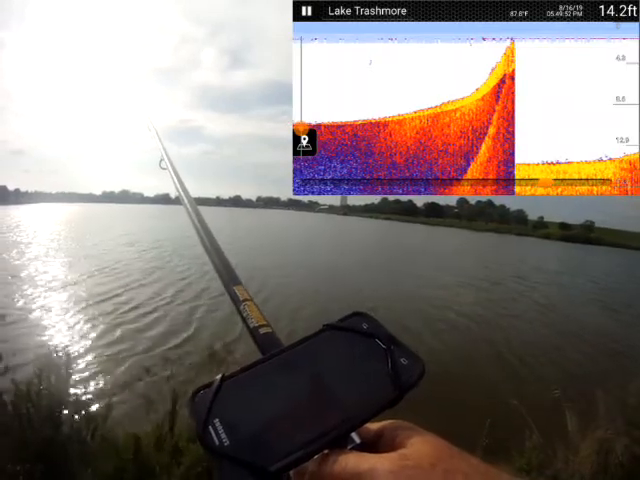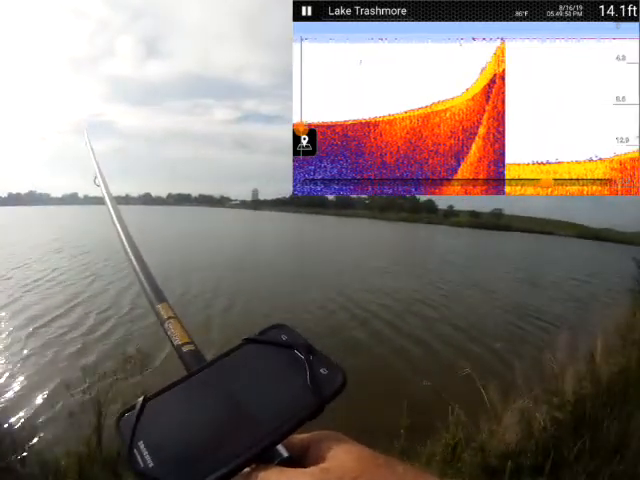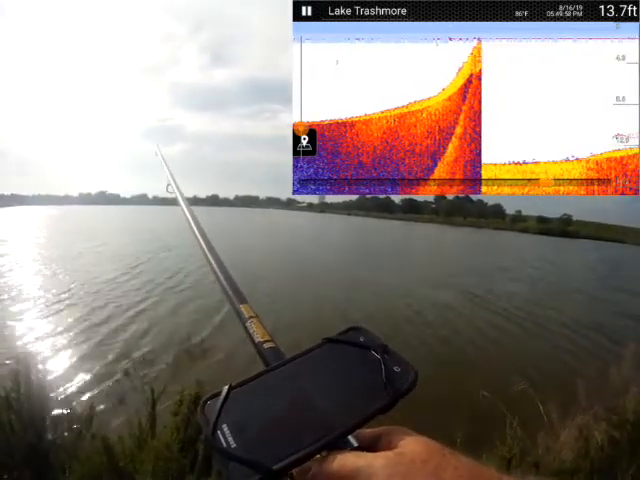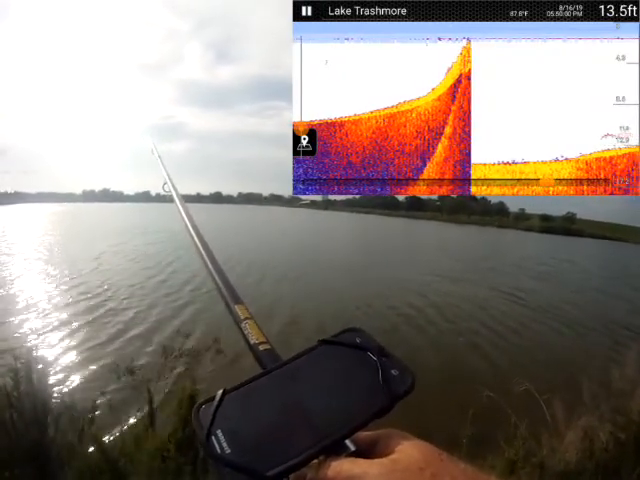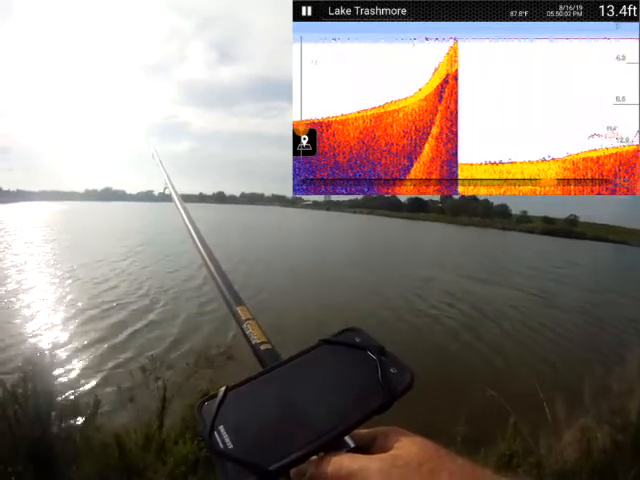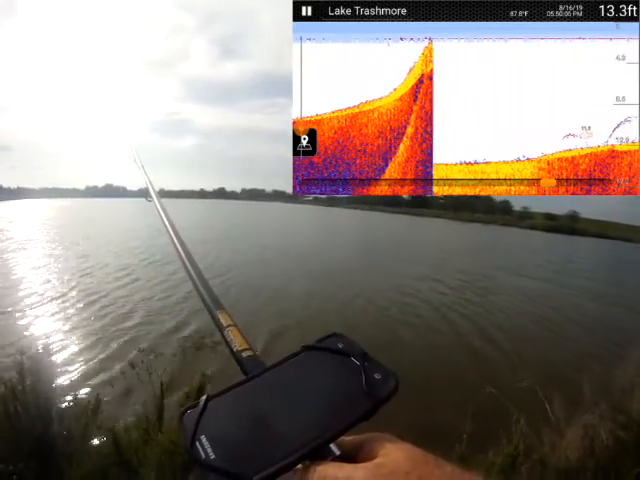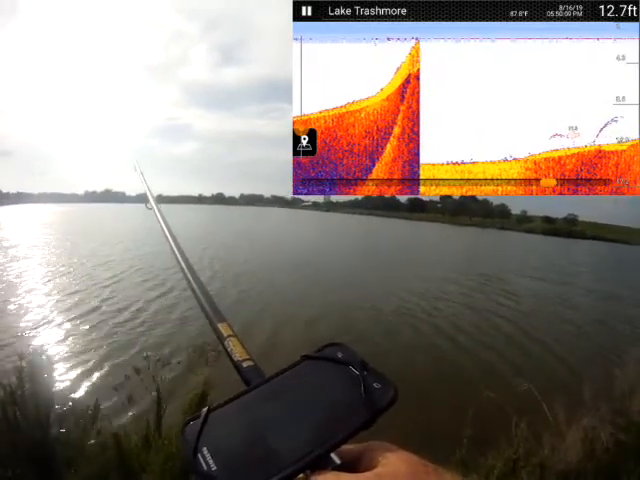The fish are here, but boy, the place is barren. Is that a fish there? Yeah, that looks fishy. Well, there's something there. Could be a fish.